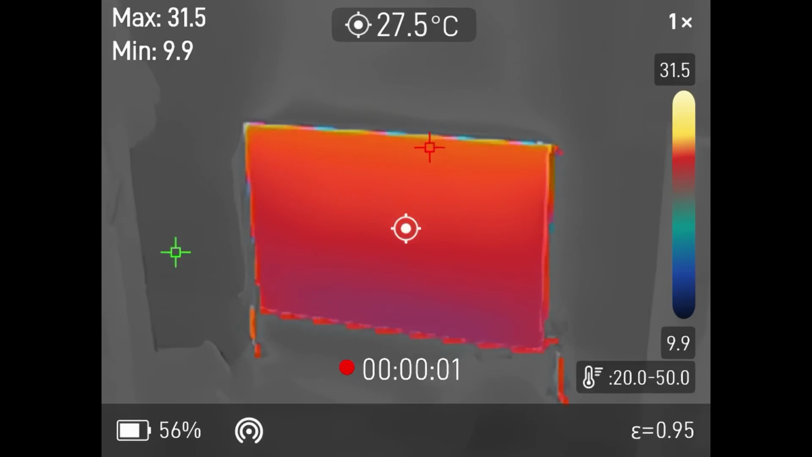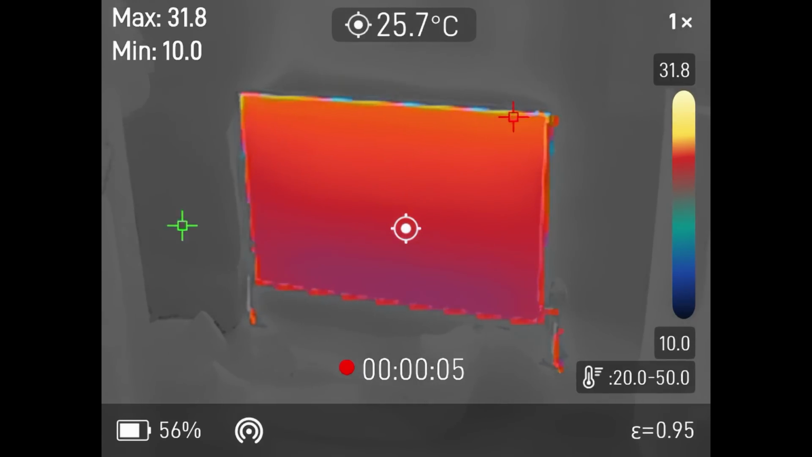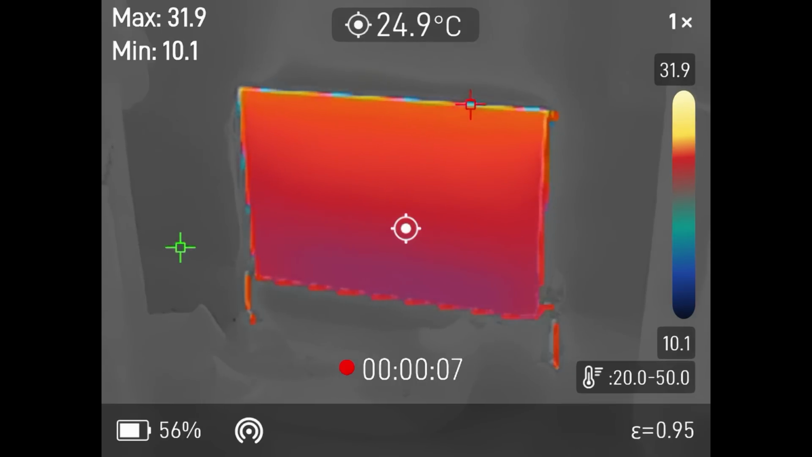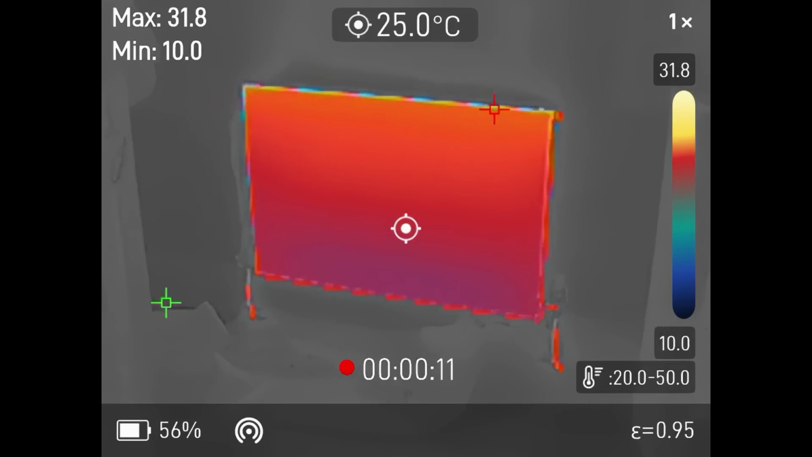Looking at the same radiator again, but this time using the isotherm settings. If you don't know what isotherm does, it allows you to exclude certain temperature ranges from the image. You can see here that the radiator stands out compared to the areas around it.